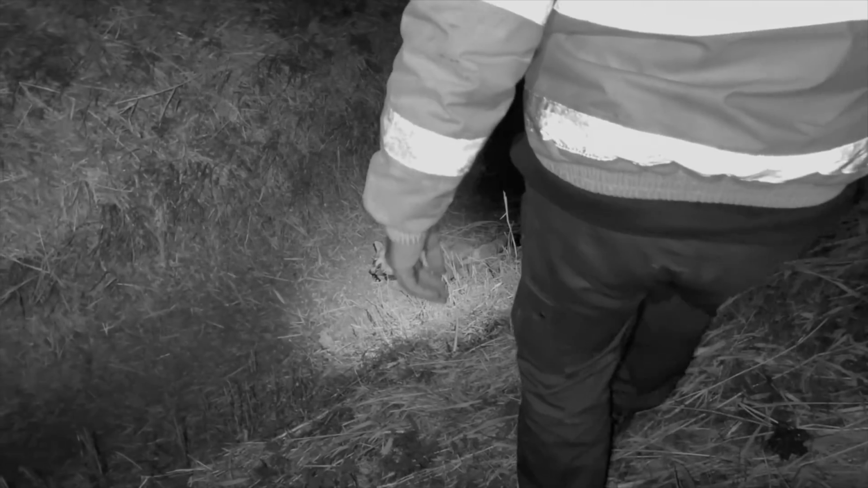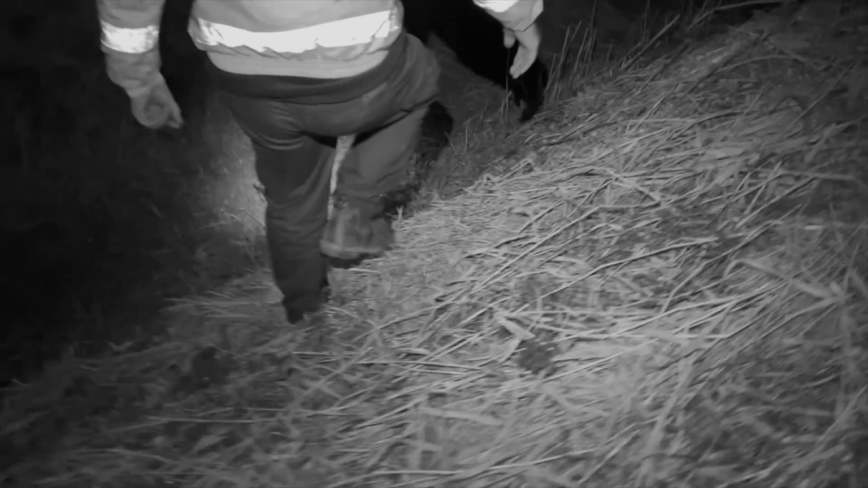There he is. Well, I tell you what, the speed he come down the side of this field. I'm predicting dog fox, me. Oh yeah, he's got a set on him. I dare say that'll be a headshot.